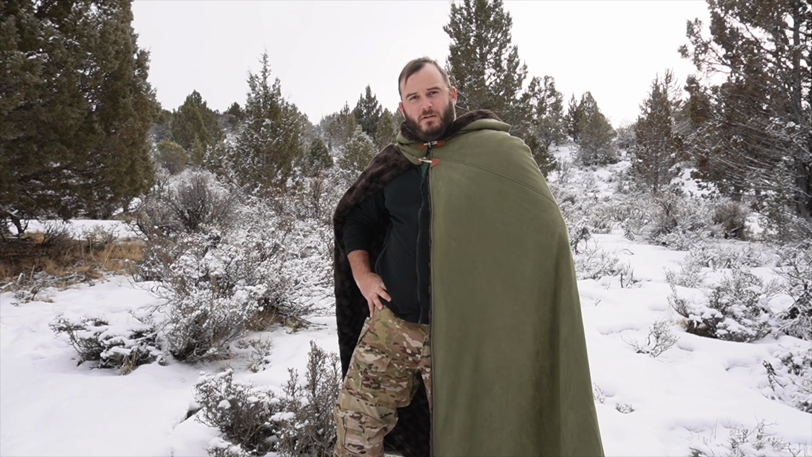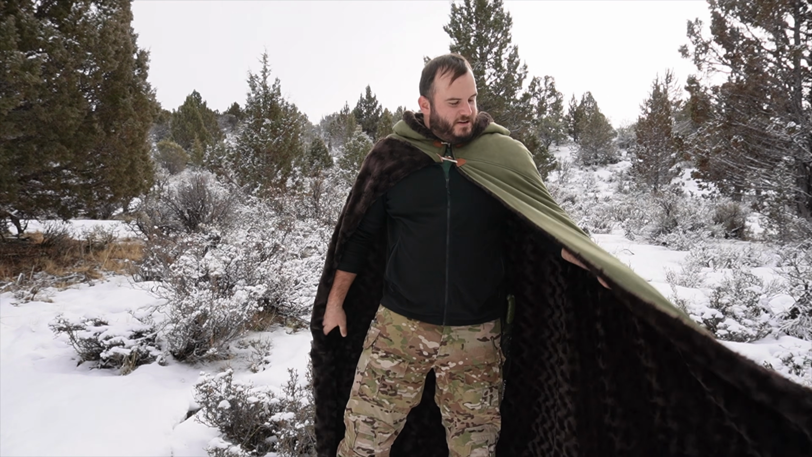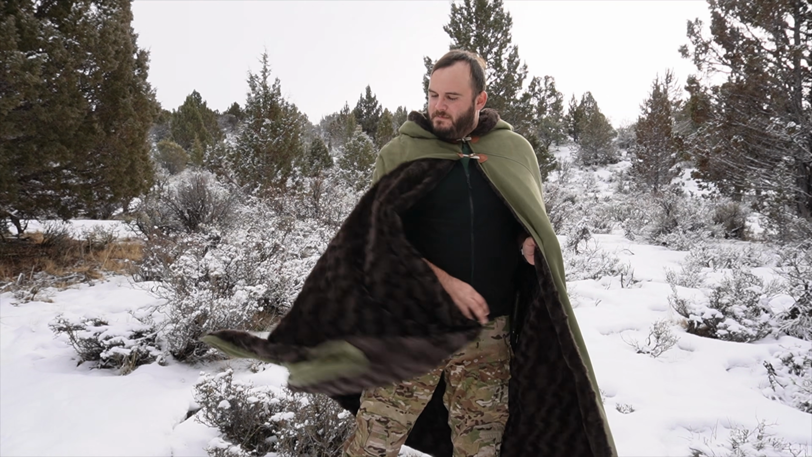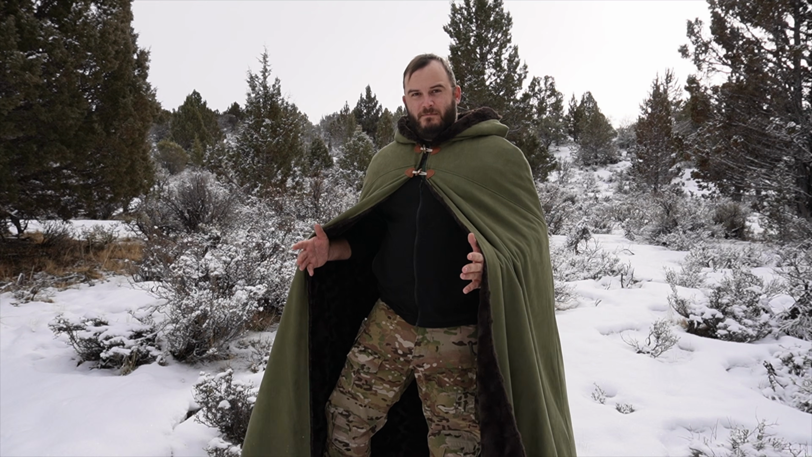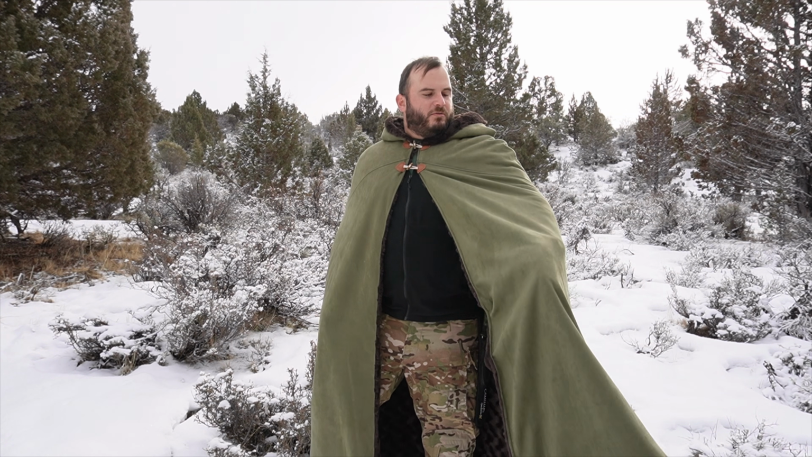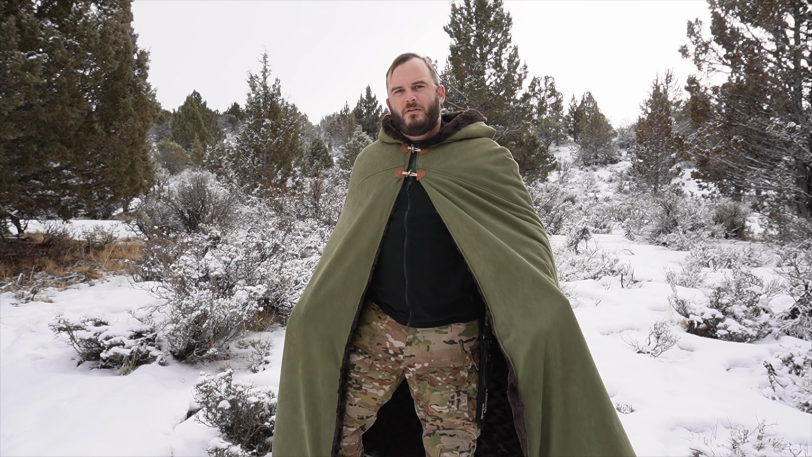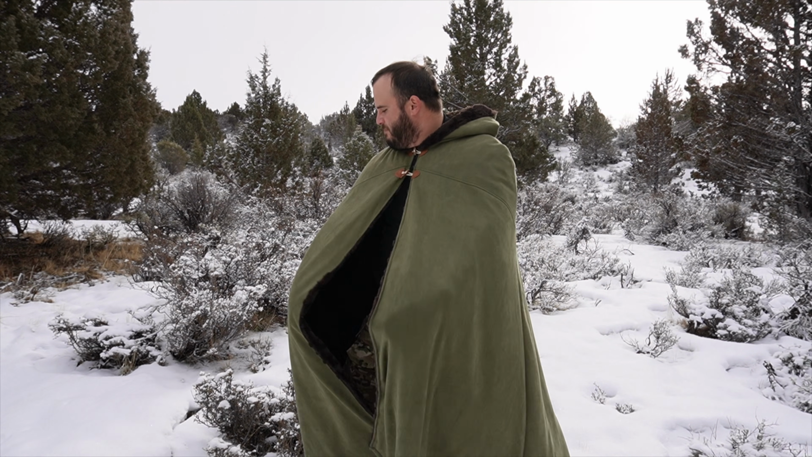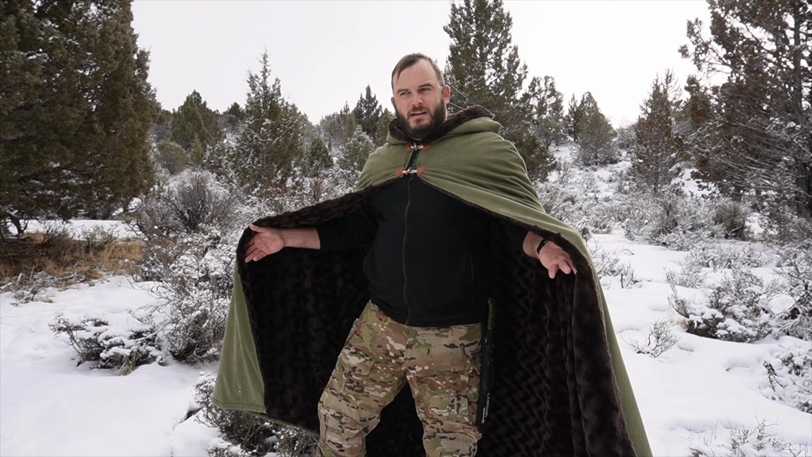On these cold nights up here where I'm staying, I've been using this as a blanket every single night. It envelops you perfectly, keeps you nice and warm. I love it for just that purpose. But I'm one of those guys that likes to take objects way past their purpose. That's one of the biggest reasons why we're doing this test. So, like I said, it's not rated for any sort of wet weather, any sort of really bad weather, but for dry, cold like this, it's working perfect.